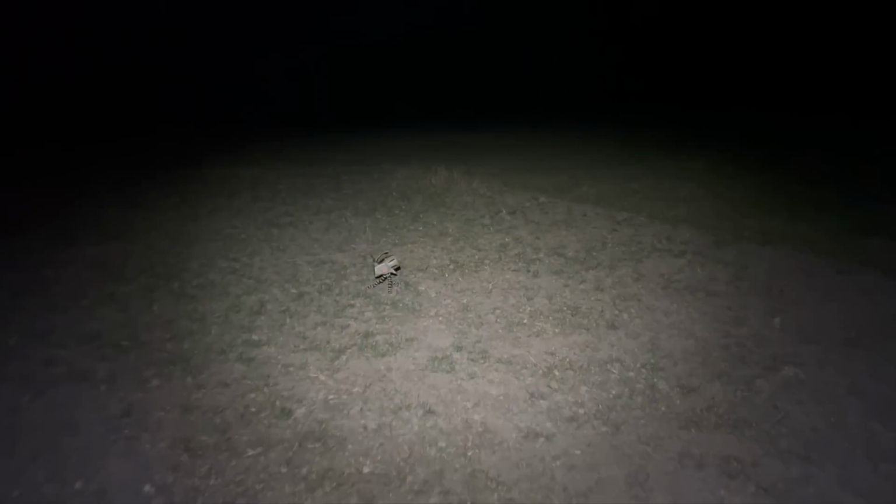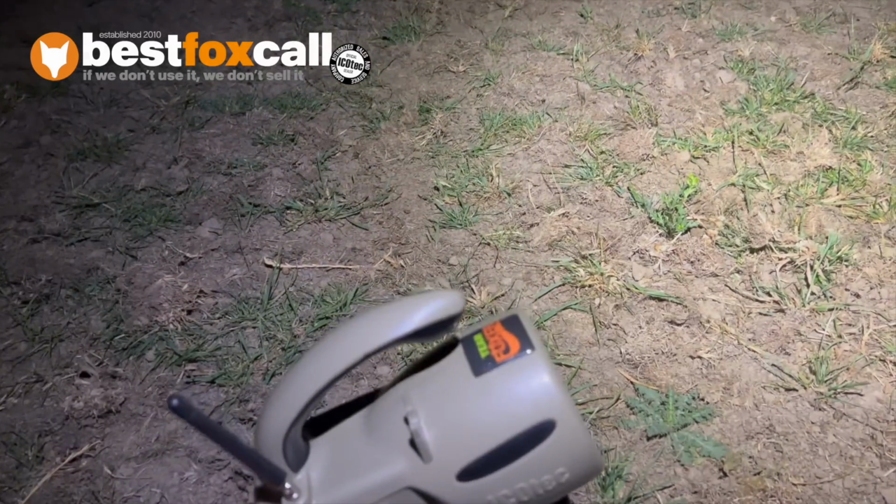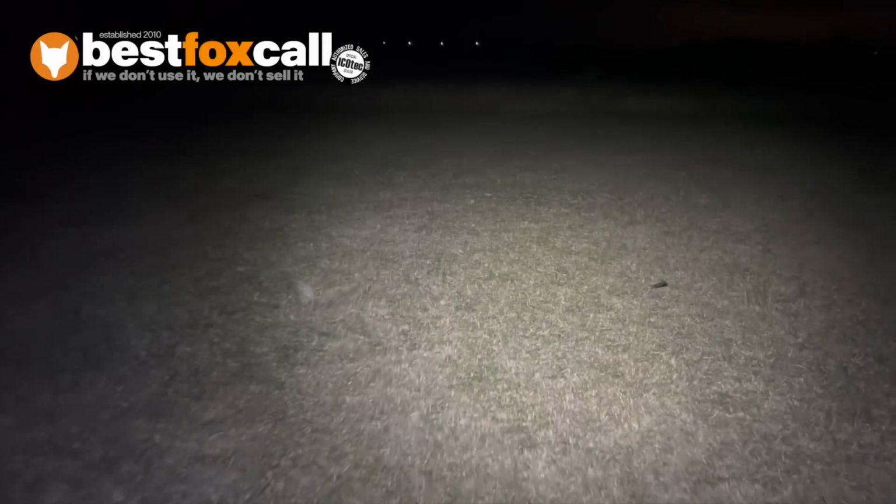Put the caller on, called the first one out, sort of 20 minutes before the second one maybe. You probably heard that, but I heard some magpie chatter which told me that the fox was in the area. That came out to the rabbit distress call on the GC500 here, doing its thing. Fox number 1 went down, and then fox number 2 came out from where I thought it would anyway, which is behind this mound here.